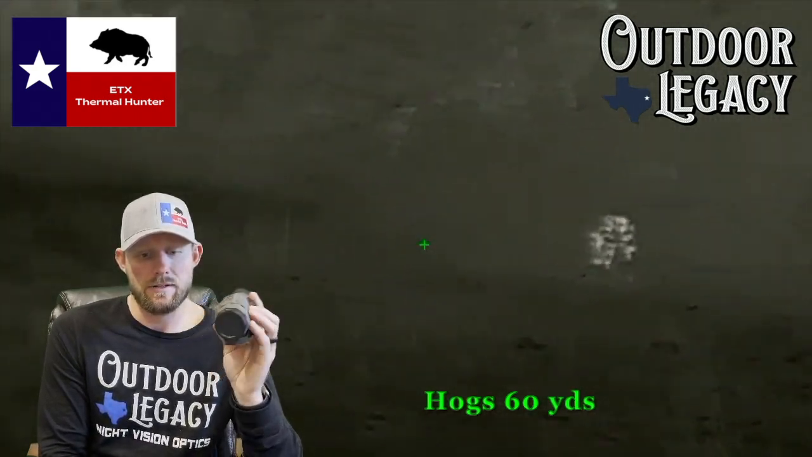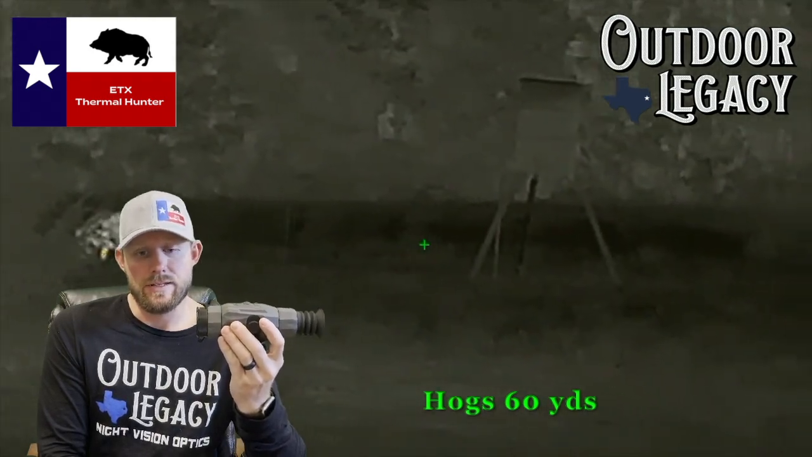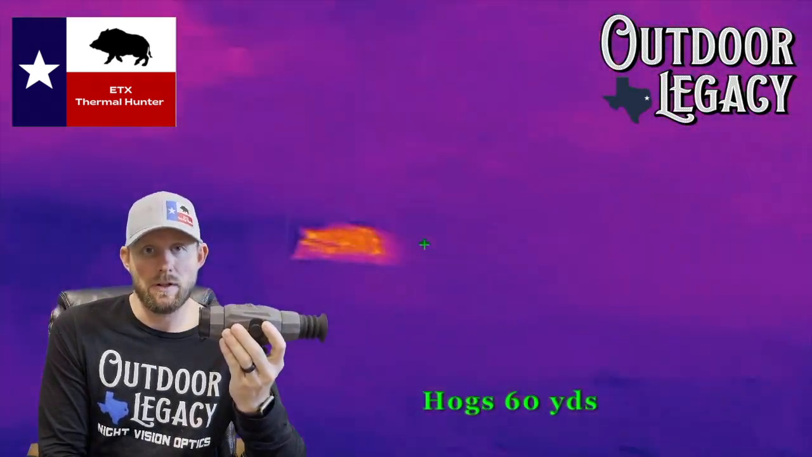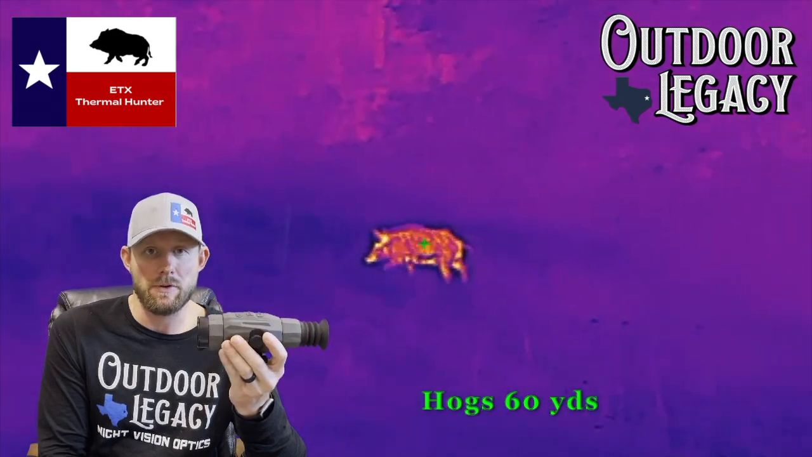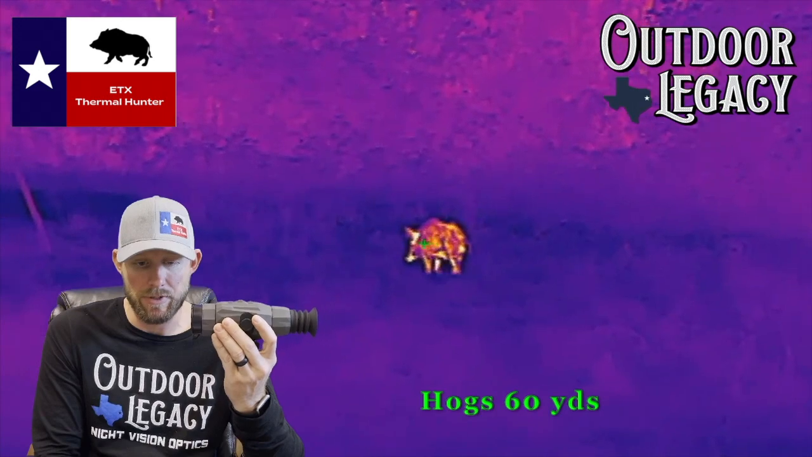I get asked a lot of times, what's it rated? Well, it's rated up to a 300 Win Mag and a 7mm Mag. So you can hunt with some really large caliber rifles, some common rifle calibers for larger game, and not have to worry about the scope not being able to handle that recoil.